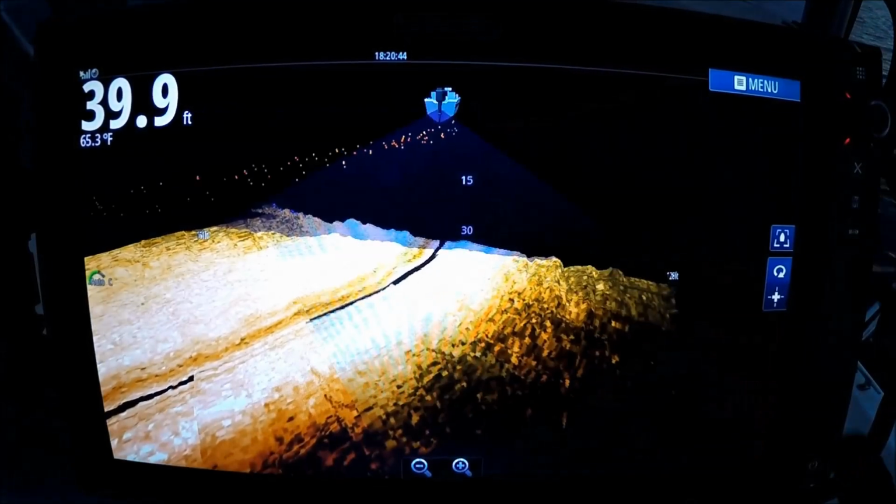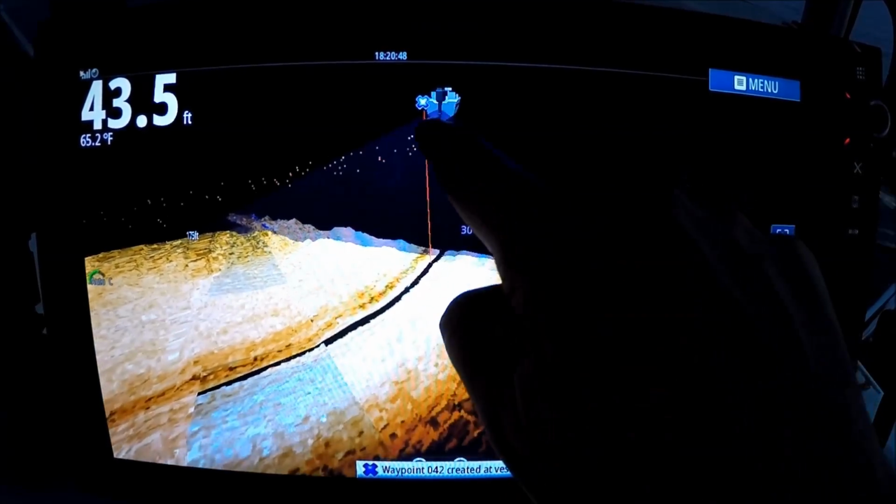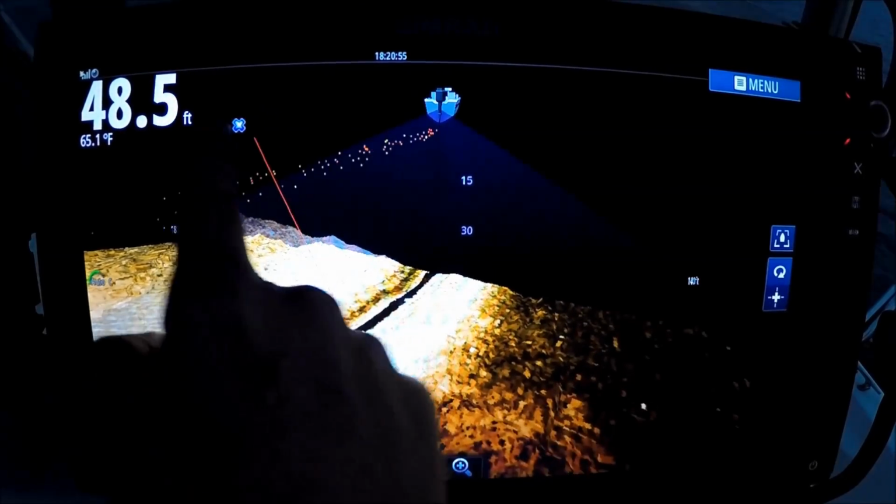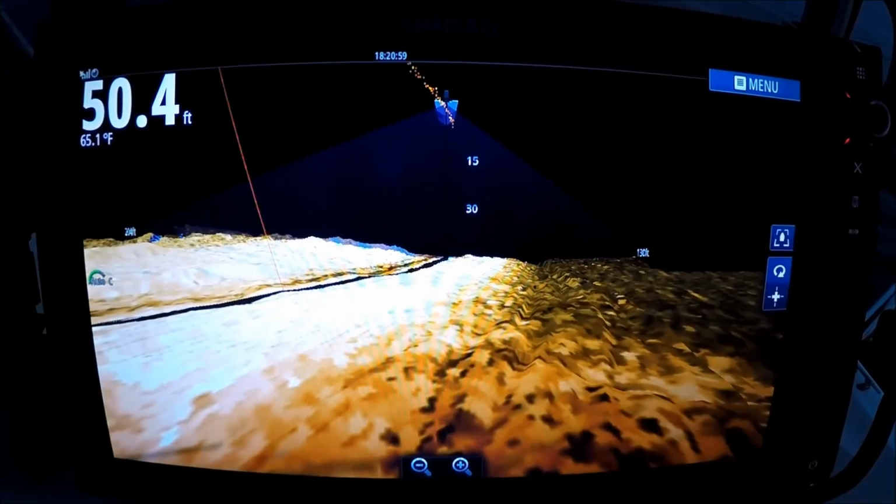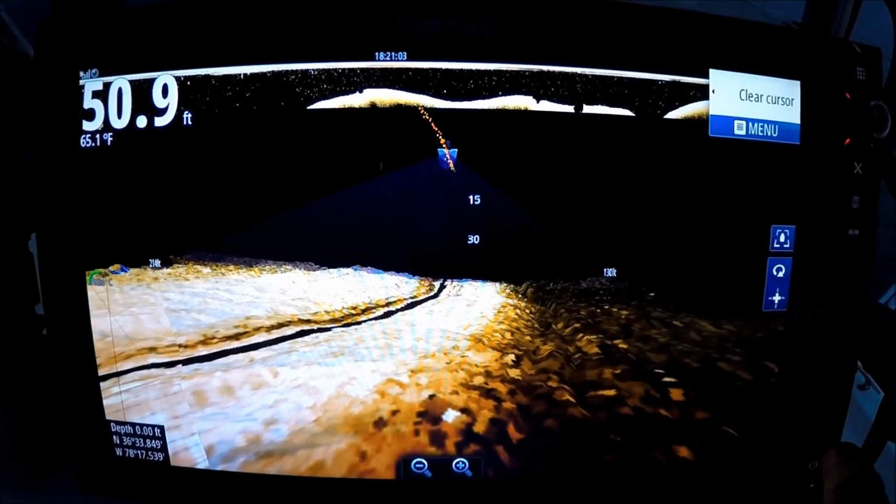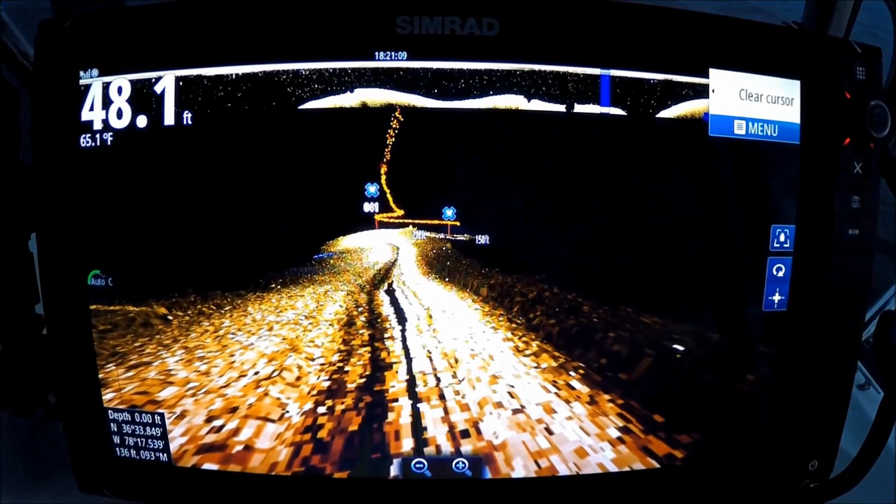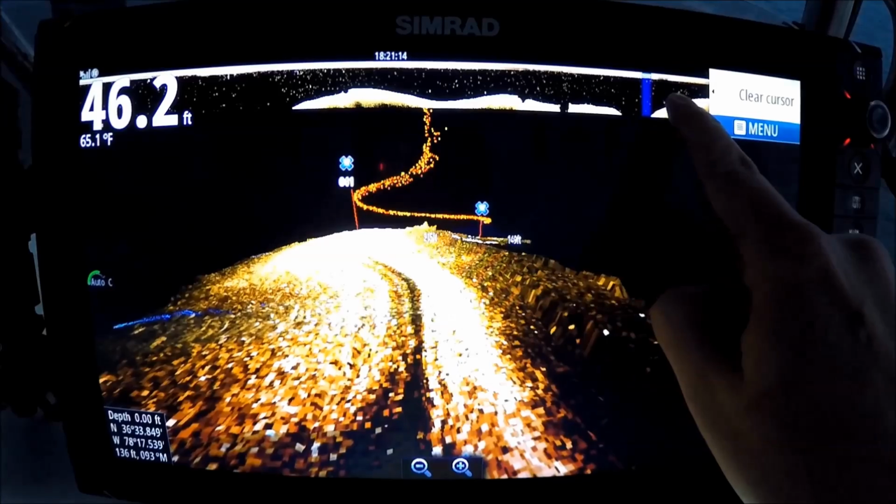All right, I'm going to show you what a waypoint looks like here. Set a waypoint created at the vessel. That's the waypoint there with the red line. Shows me exactly where the waypoint is. So when we come across other waypoints, that's what they'll look like. We go back in our history. See the waypoints I created back in our history? They look like right there.